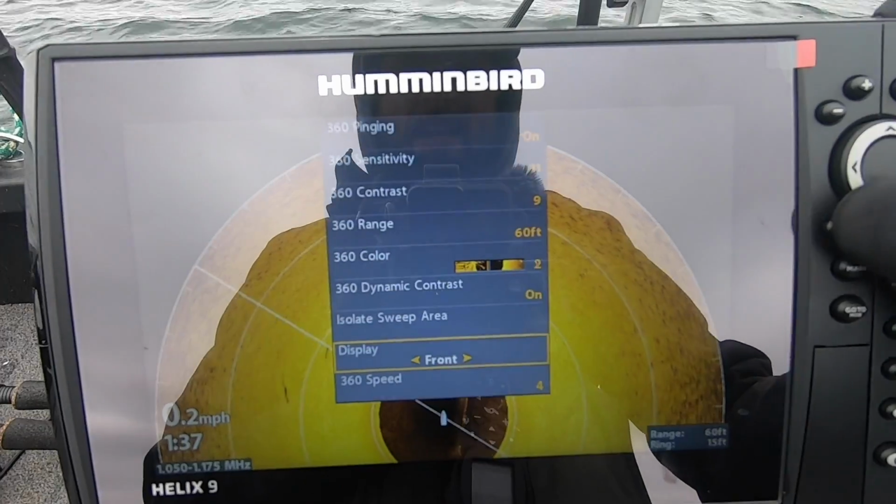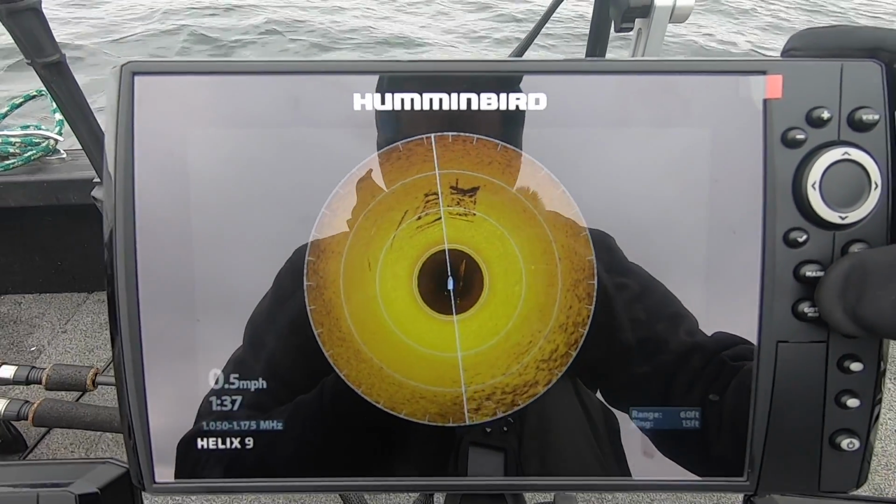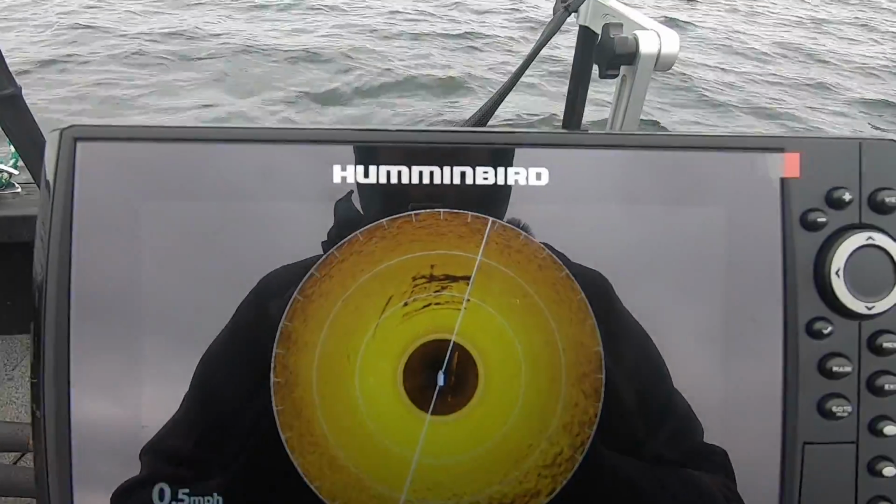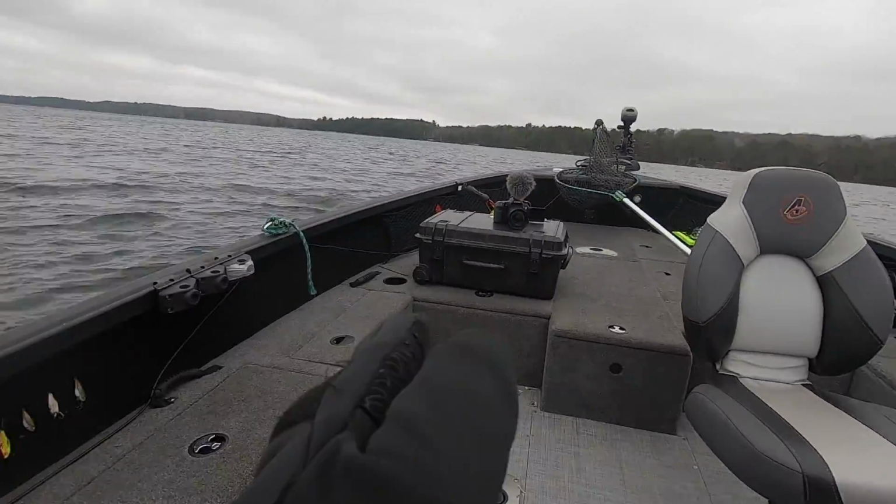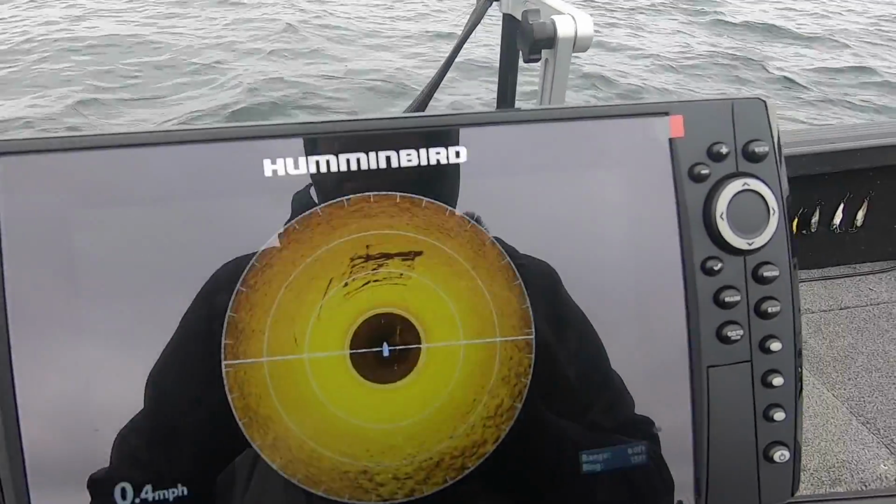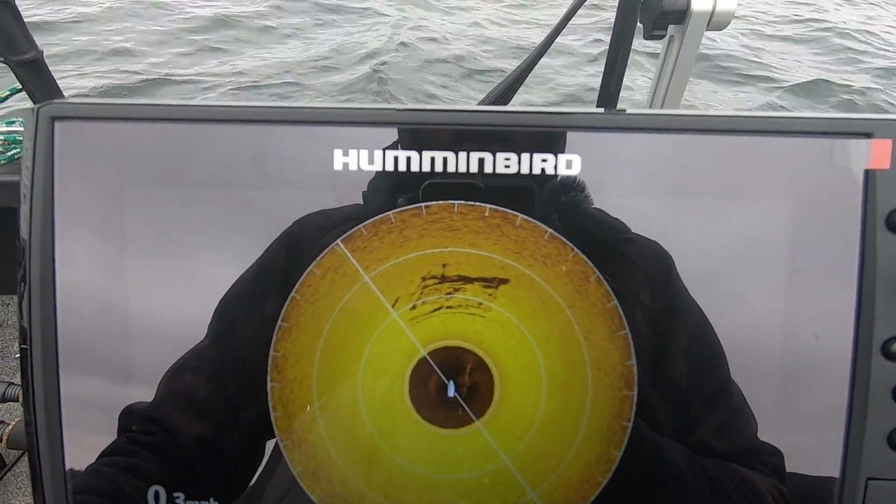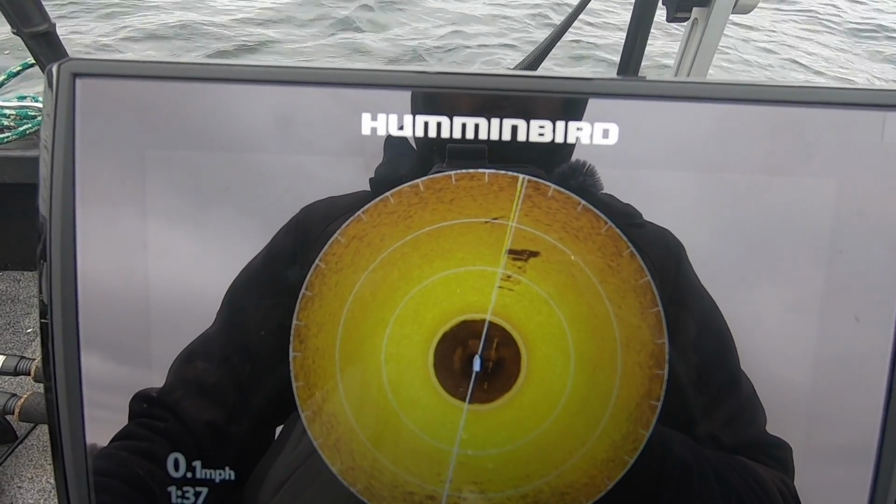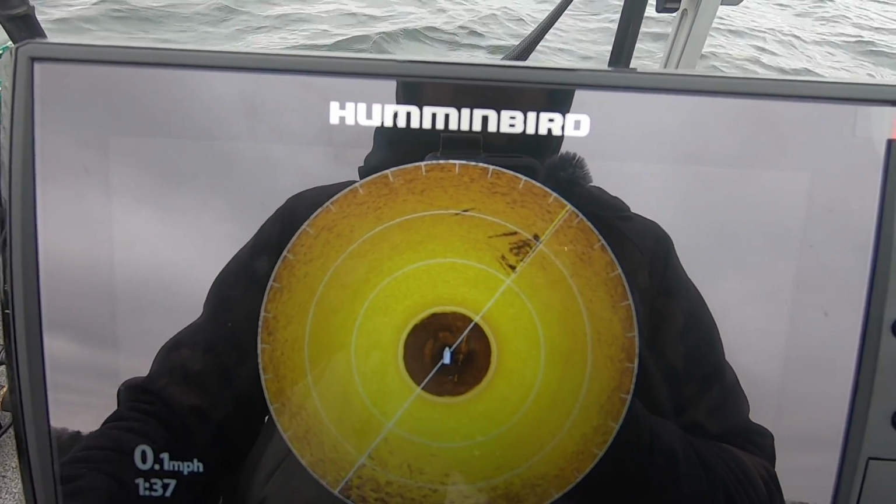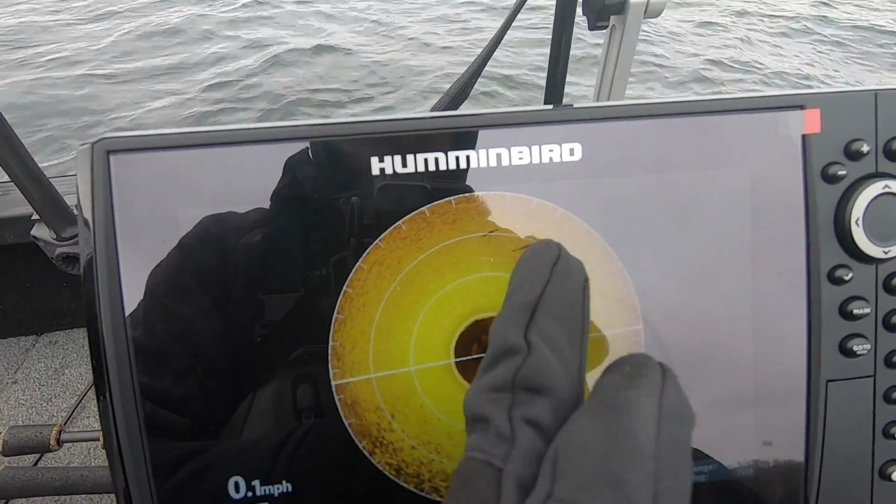And I'll kind of turn it back to 360 here. Let's say I wanna make repetitive casts to this crib. All right, so it's right in front of the bow right now, but I'm still moving. My bow is still shifting because I just spot locked. So in a second here, we're gonna see where that crib ends up. And this is like a hypothetical. Let's say we wanna make a lot of casts at the same piece of structure, right? All right, so that crib, we're pretty much spot lock stationary right now, is about at my 2 o'clock, right?